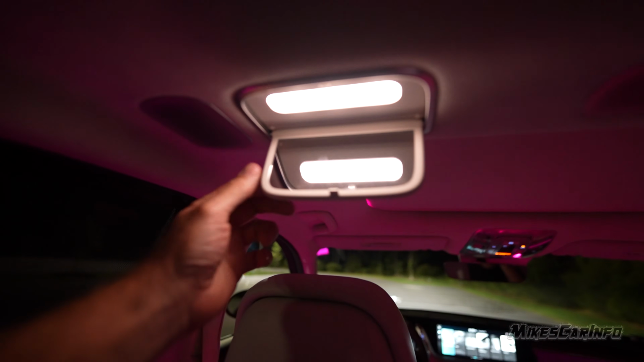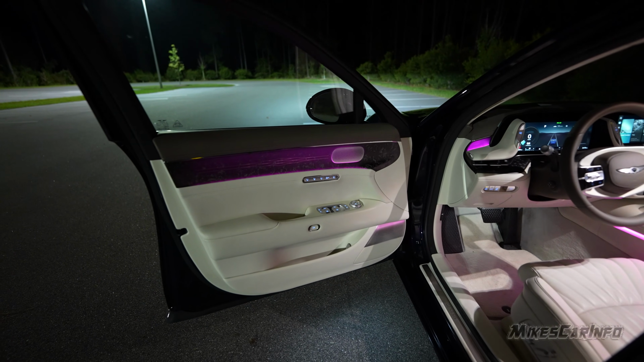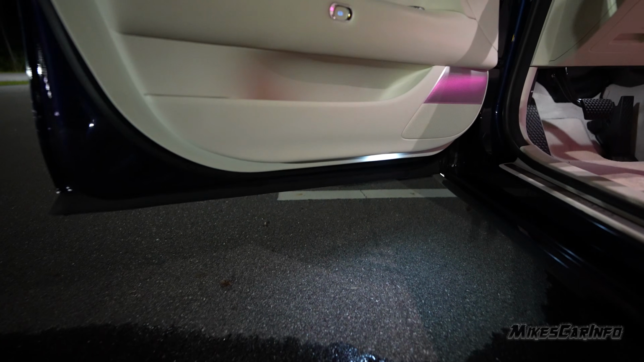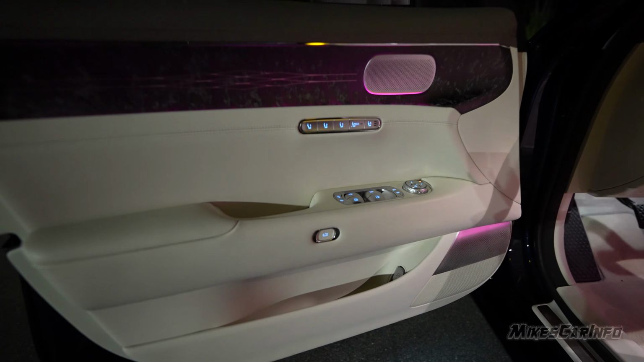Now it does have little vanity lights and mirrors back here for both this side and this side, and it's quite bright. The inside of the driver's door also has a puddle light, so you can see it shining on the ground there. It's an LED, so you can see what you're stepping in when you're going in and out of the vehicle.